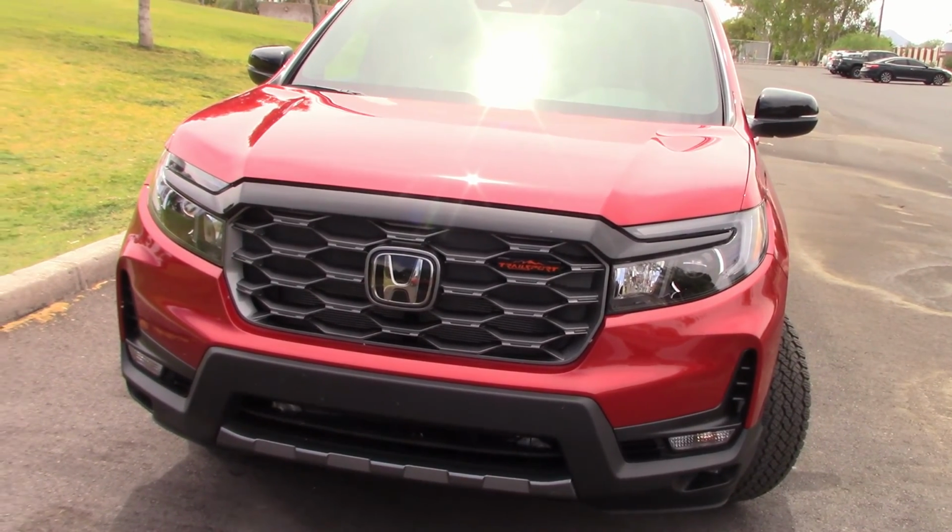So I would say, aside from the emergency flashers, which weren't that impressive, everything else is A-OK. That concludes the night driving headlight test.